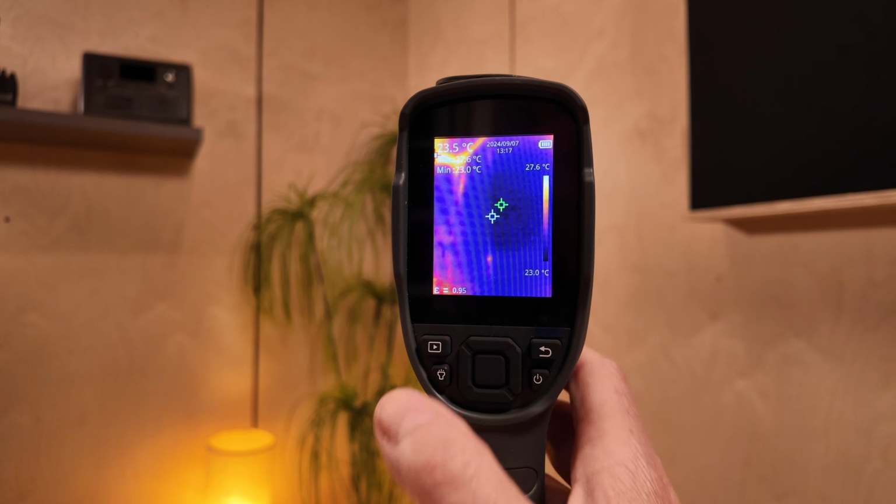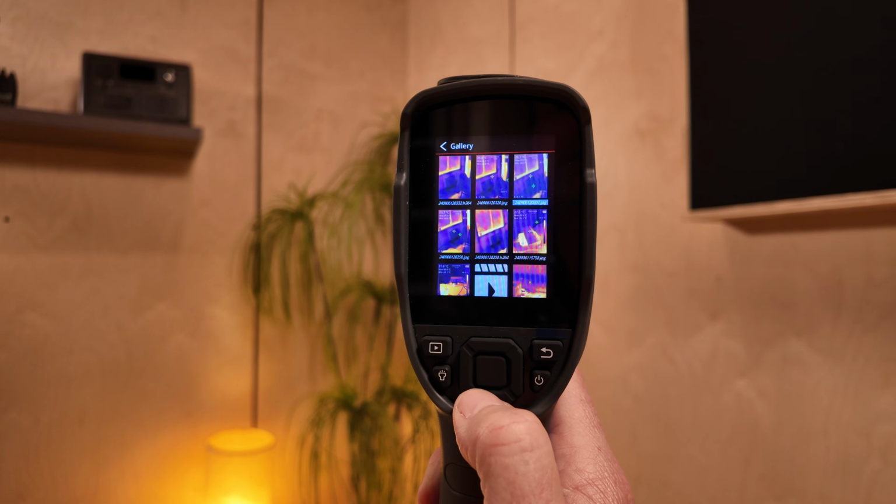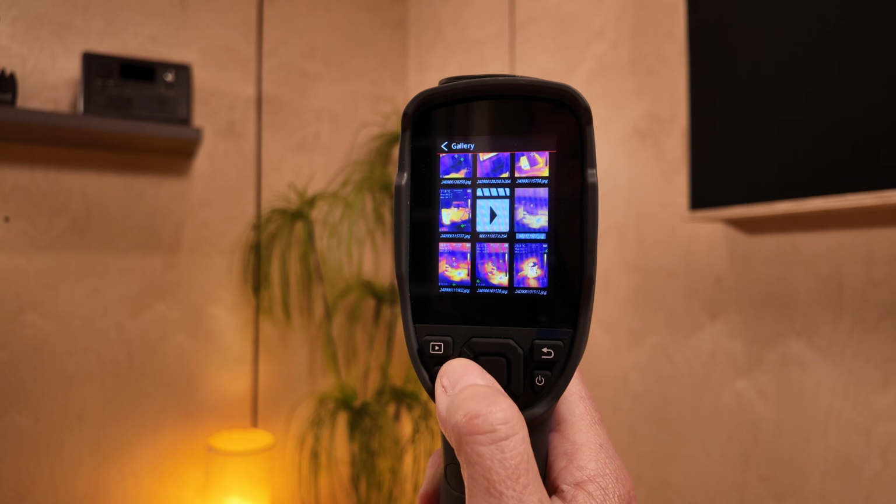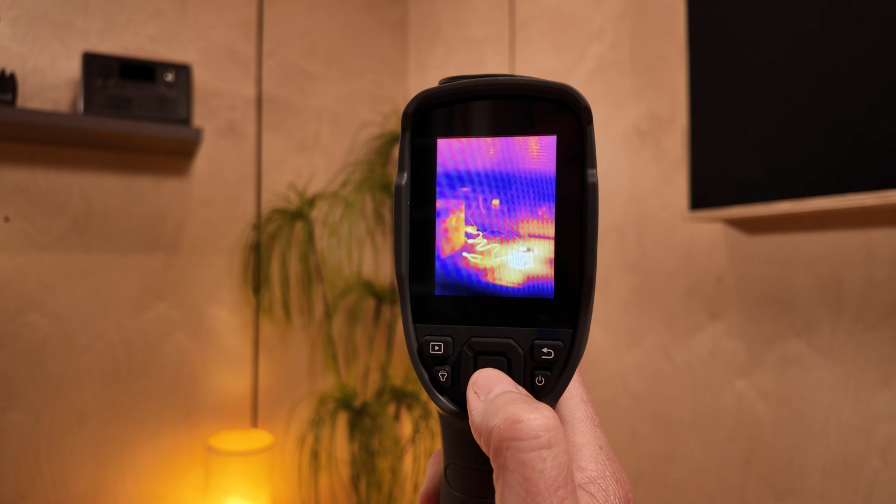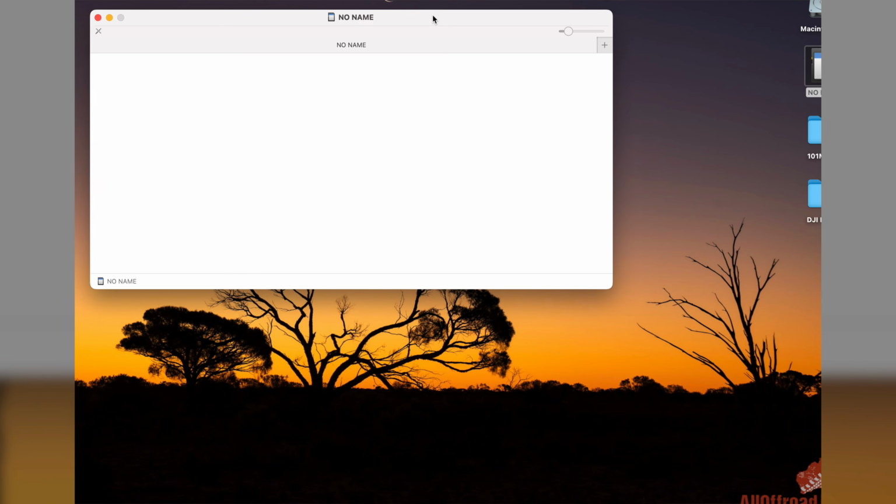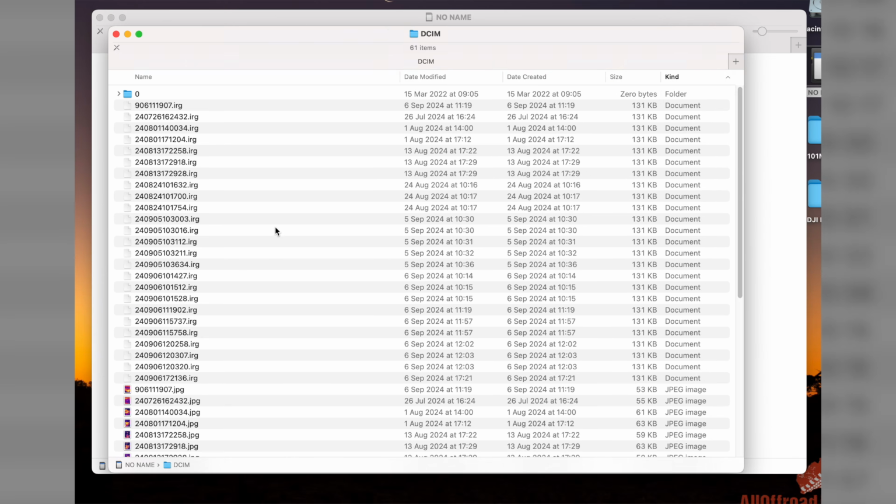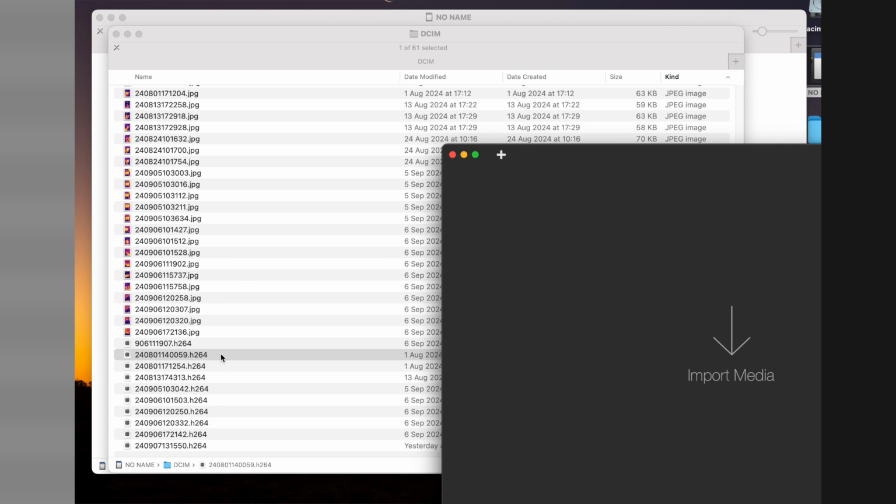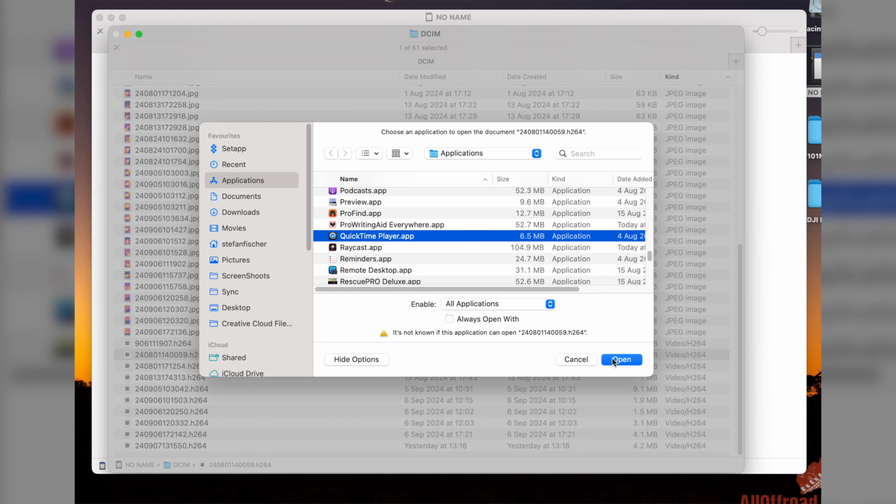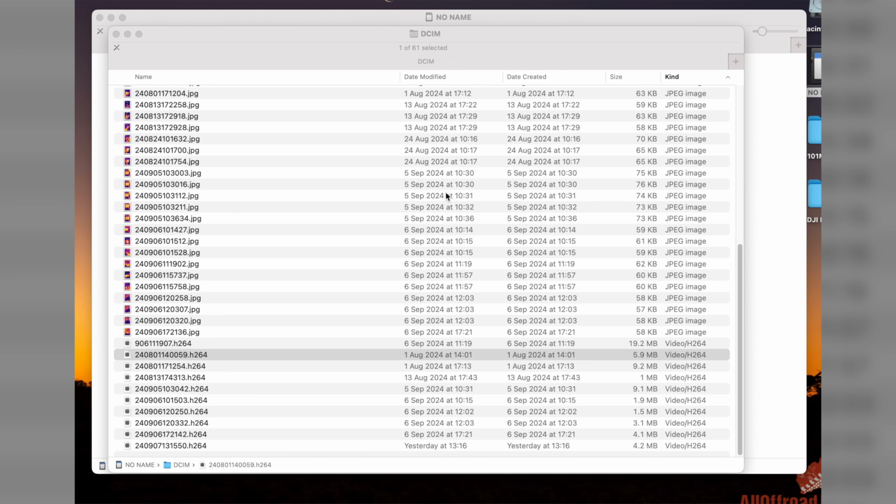If you want to view the videos you saved, it loads here all the images, and then you can have a look at them, also at the videos. And here it plays you the video, for instance. By the way, the created H.264 files I could not open on my Mac natively with VLC nor with QuickTime. I needed to use a software like iFFmpeg to convert them, and only then I could open them. I'm not sure why, because H.264 really should open natively on the Mac.